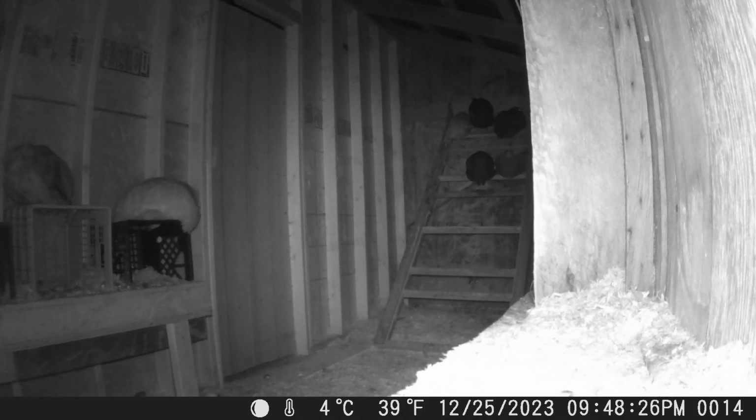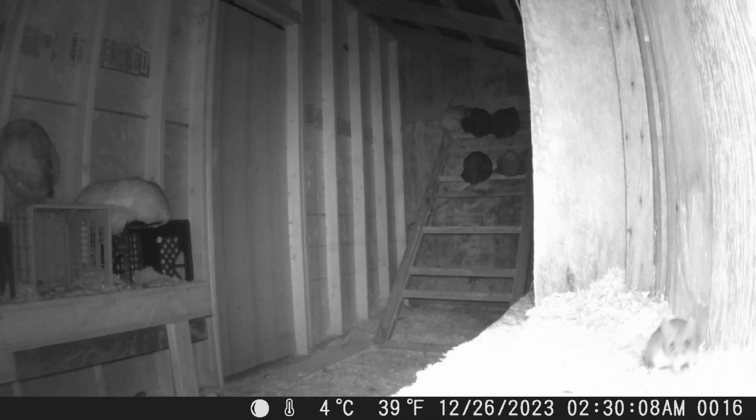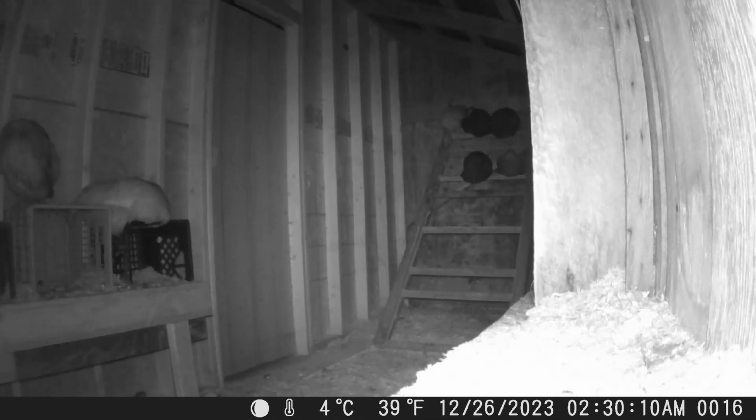But yeah, anyways, and this was Christmas morning. And then the day after Christmas, there he is again. Look at him sniffing the camera there. Supersonic speed with those mice. But cute nonetheless, as long as they're out there in the chicken coop and not in my house.